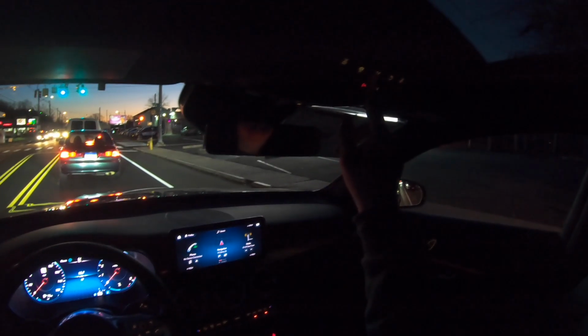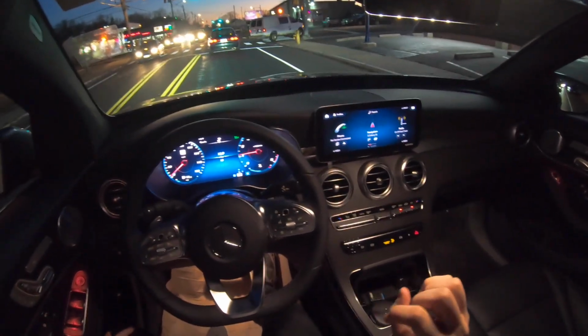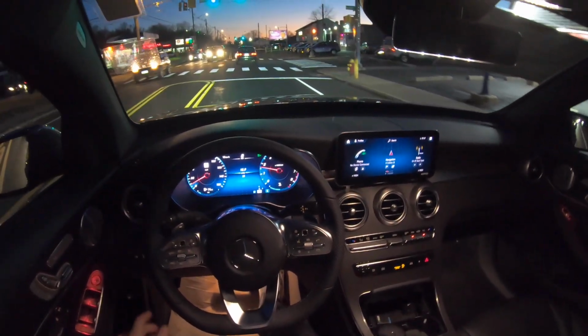So I just want to show you the lights while we're standing very quick. Very, very bright, and the lights turn on in a very slow way.